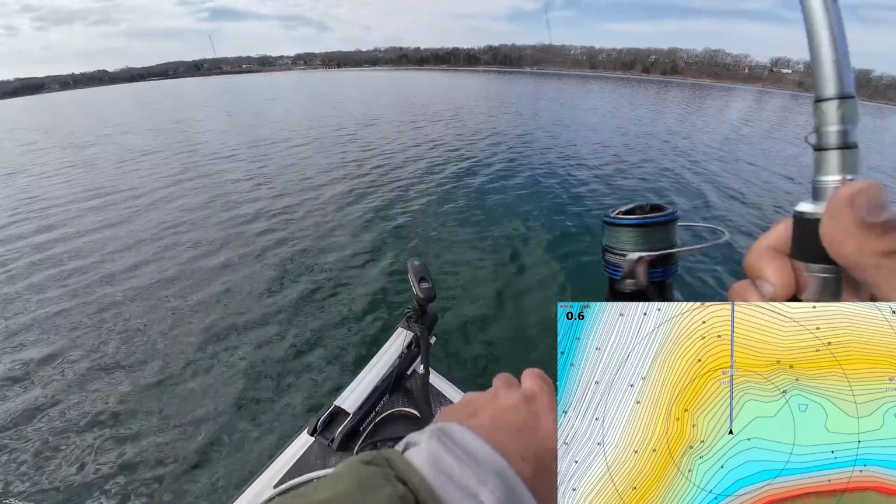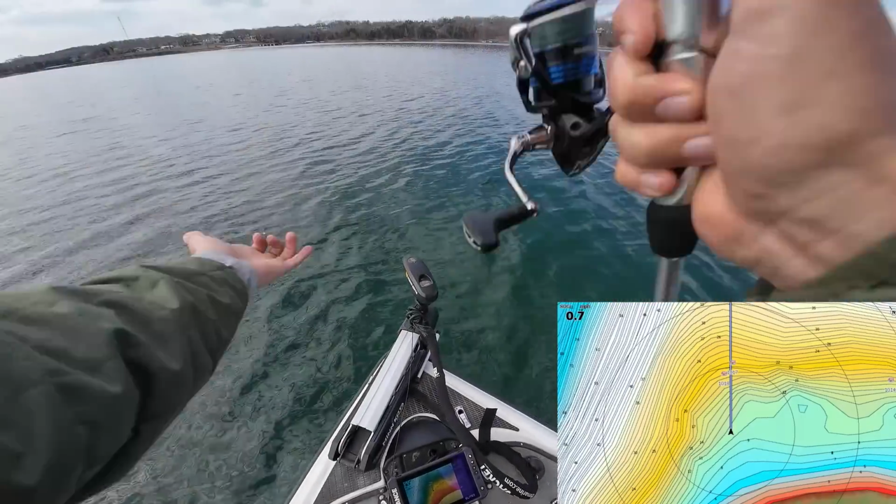Come on, hung up here on the swim bait. That's the one tricky part with the swim bait.